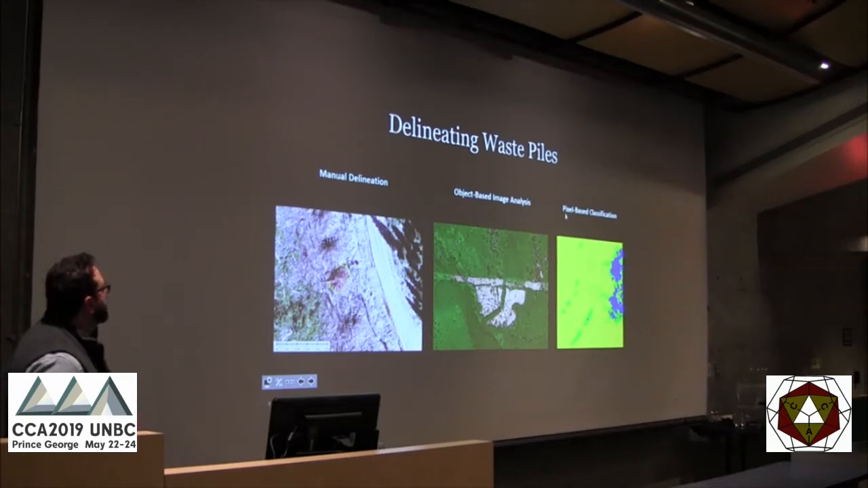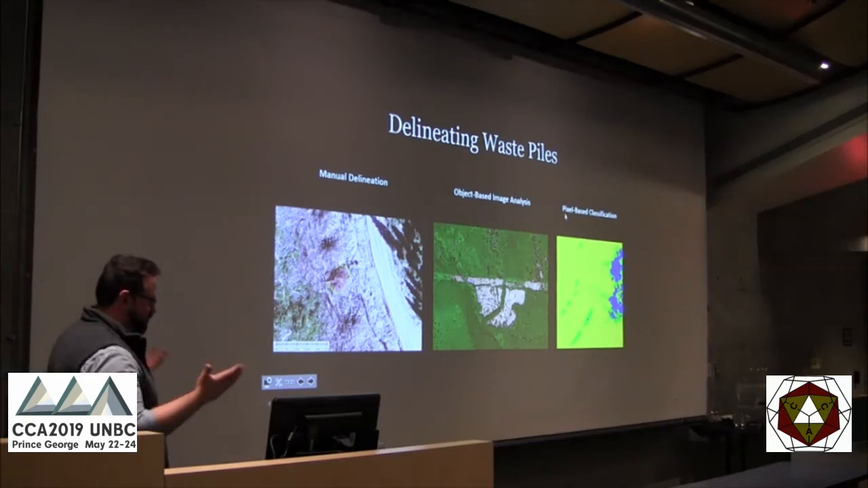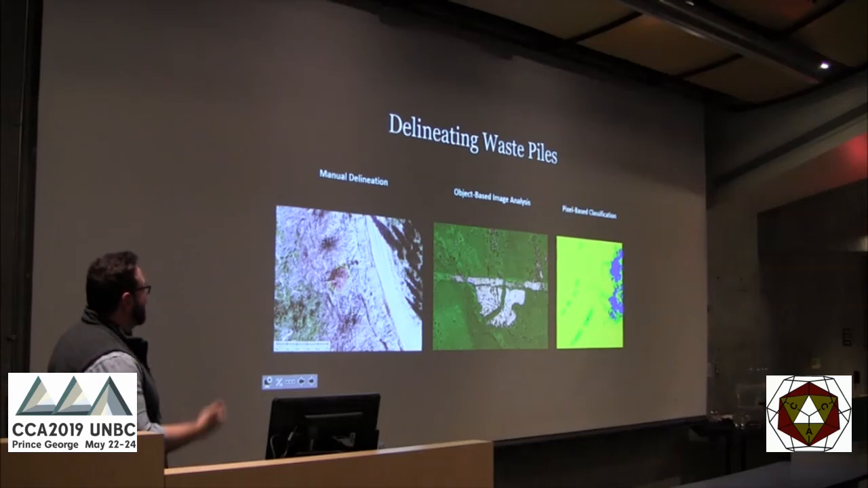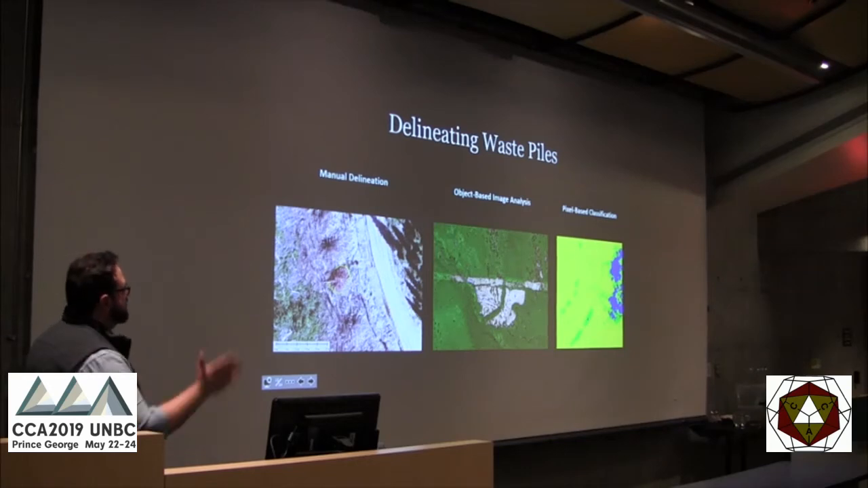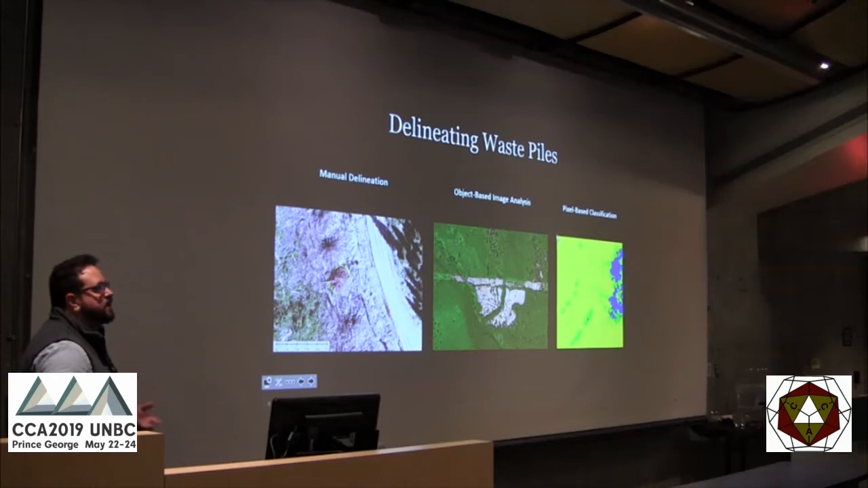Some of the things we've looked at are manual delineation, which takes a long time; OBIA, which is what I always go to first if I'm doing any sort of high-res imagery classification work; and pixel-based classification, just traditional stuff. This is complicated by the fact that it's such high resolution and such a messy area.